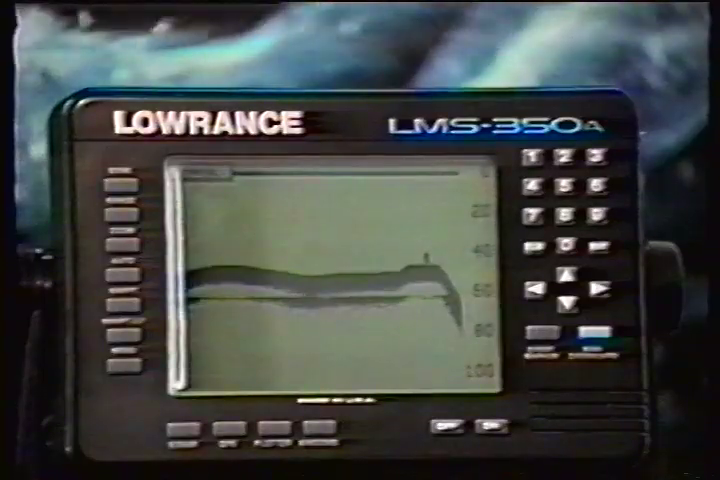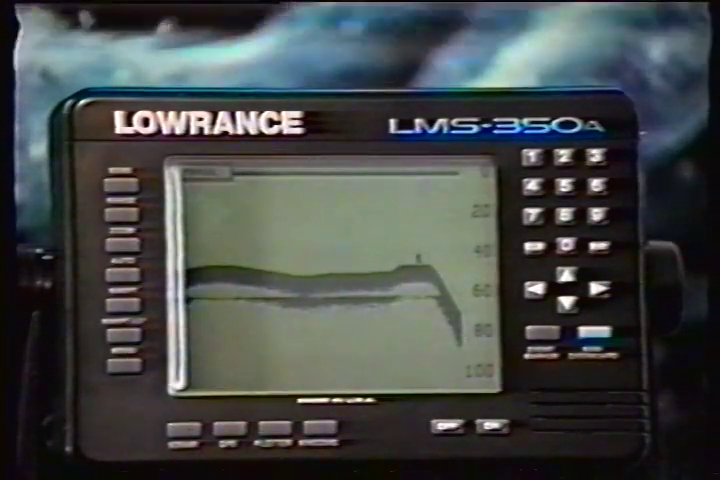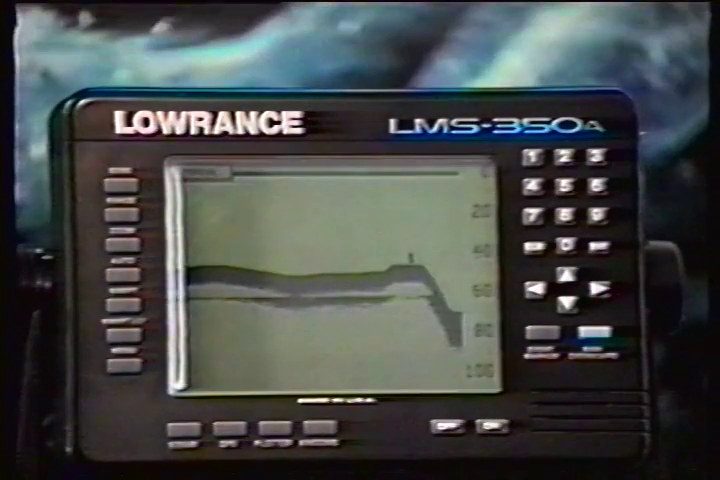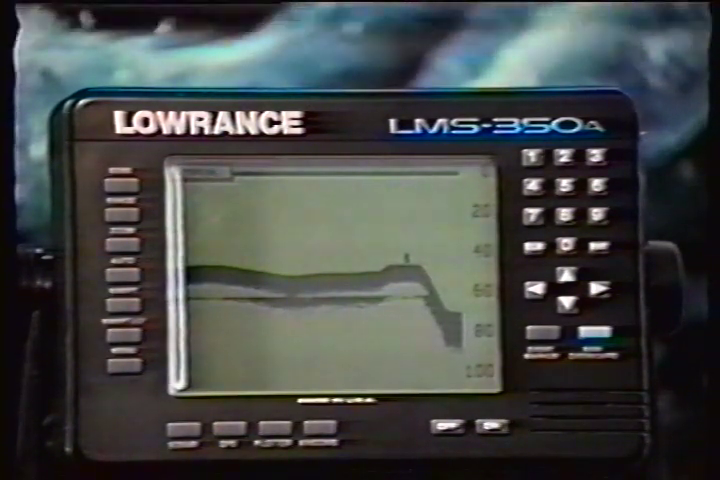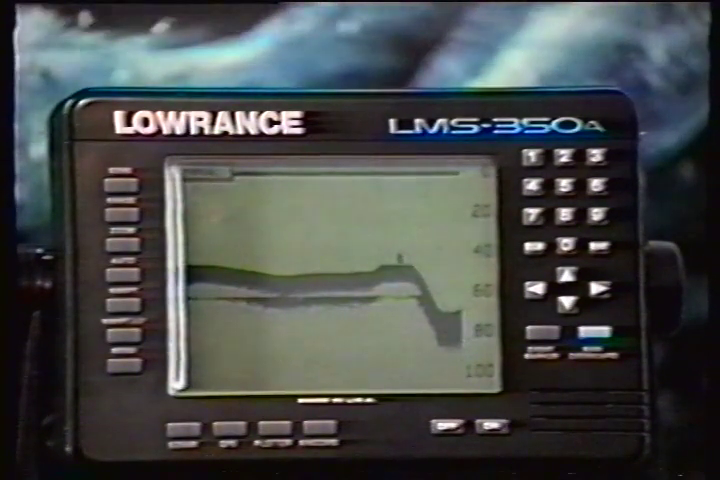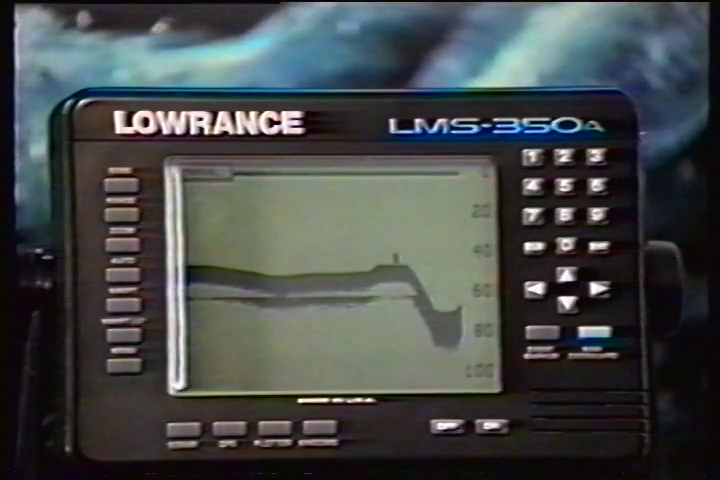The Fish ID feature identifies targets that meet certain conditions as fish. The microcomputer analyzes all echoes and eliminates surface clutter, thermoclines, and other signals that are undesirable. In most instances, remaining targets are fish.